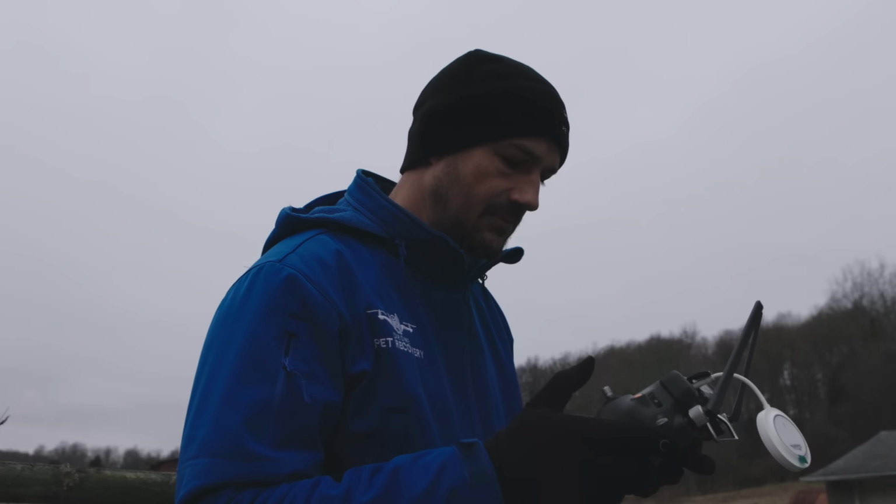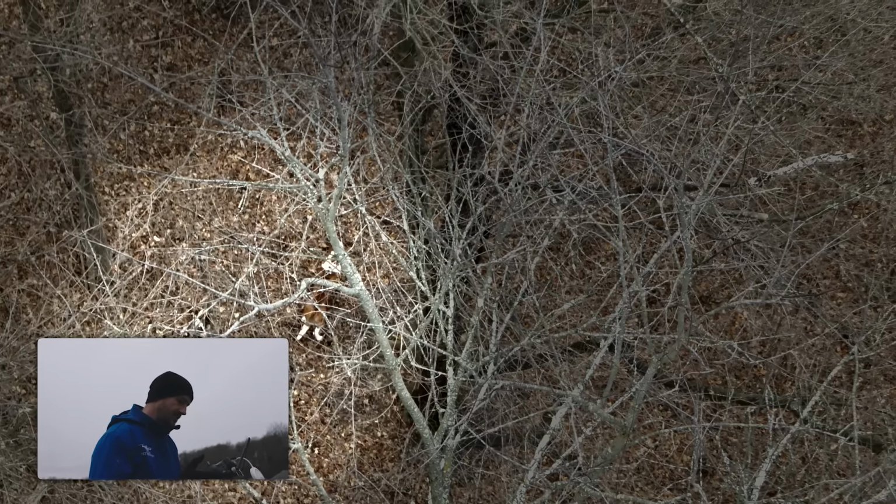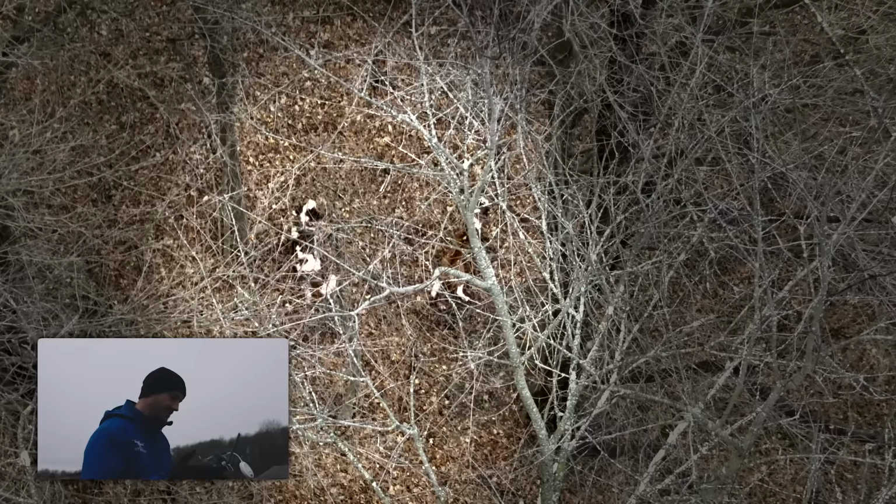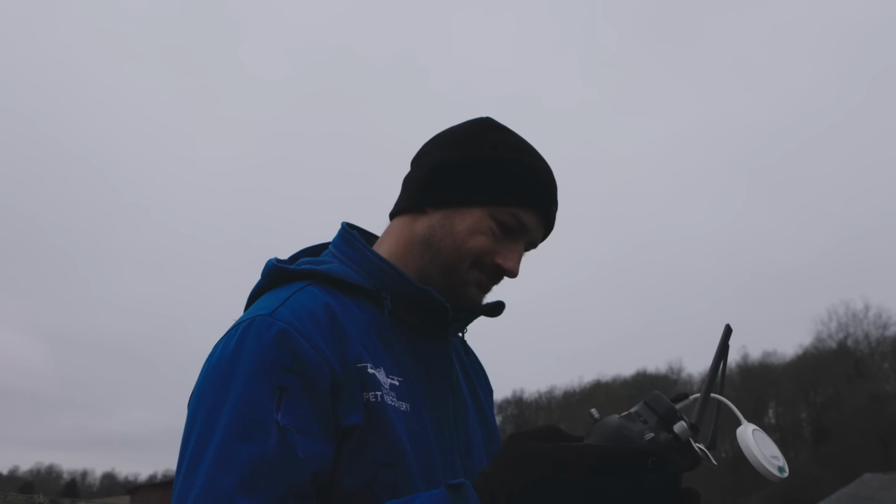We've got them. I'm looking at them on the drone, just monitoring to make sure. Yep, there they go. They're going to go up to him. It looks like they see him. They're walking over. He's calling to him. There you go. Go on over to your... Don't go the other way. Go to... There you go. I see you guys.